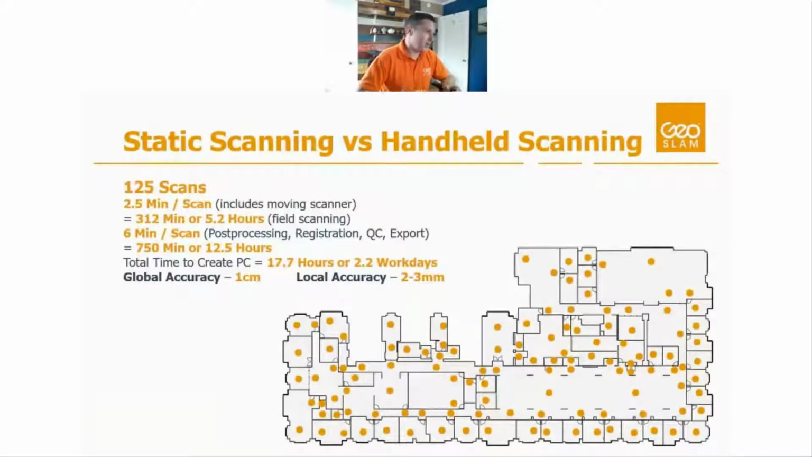And accuracy-wise, we get 1 centimeter globally, which is from one end of the building all the way to the other end of the building. We got about 1 centimeter of accuracy. And then local accuracy, if we're measuring the width of a room or a door frame or a hallway, something kind of on that smaller scale, then we're looking at a couple of millimeters.